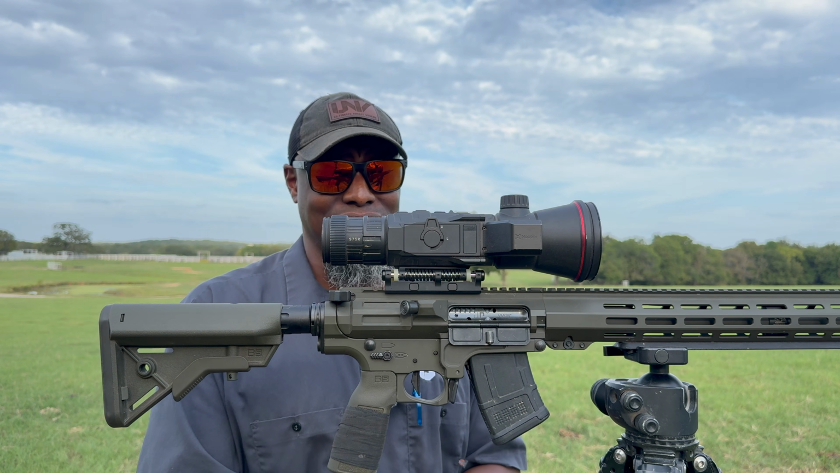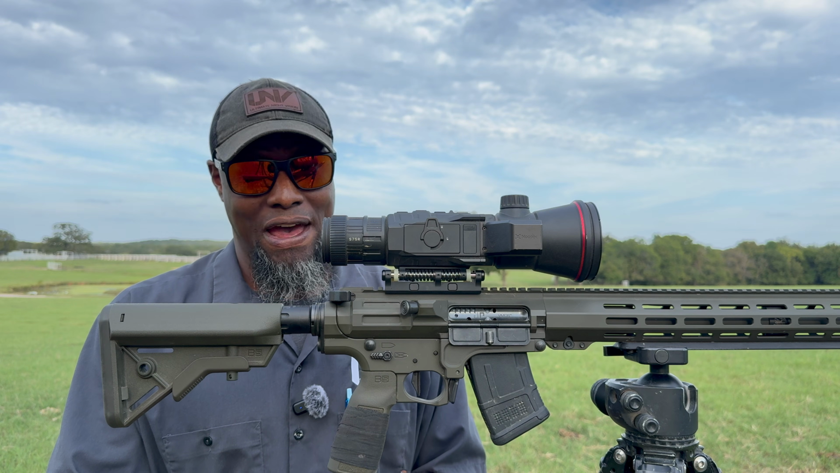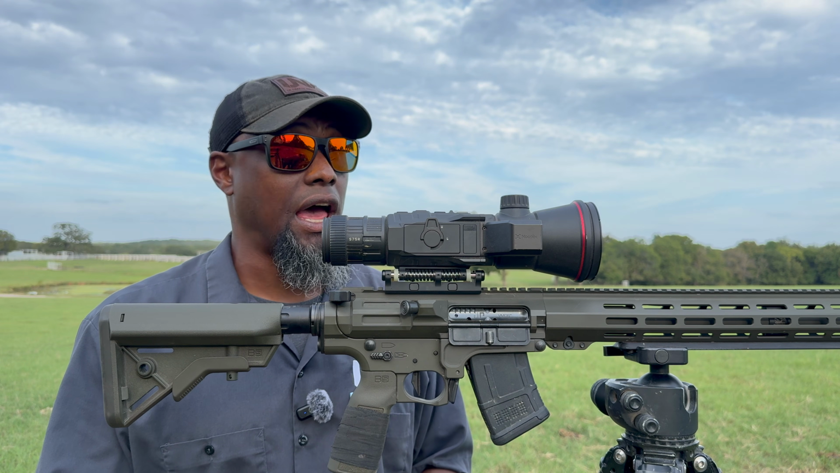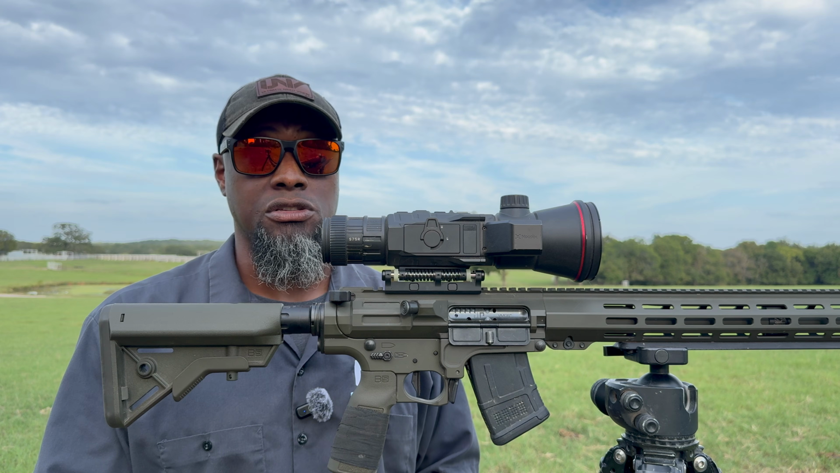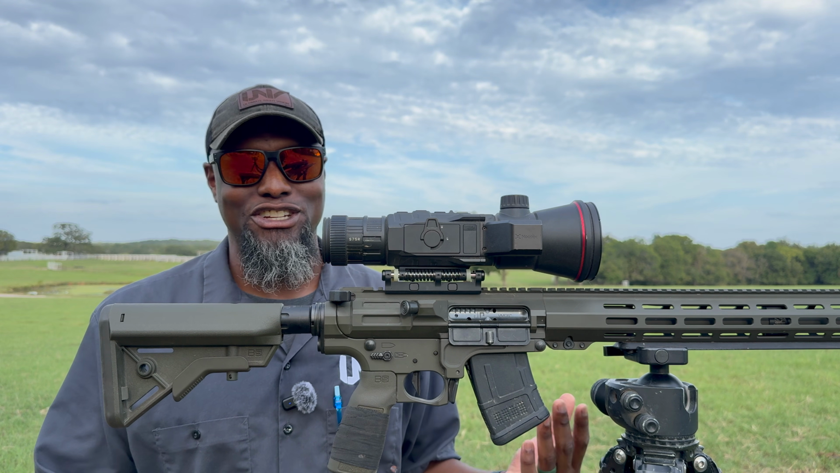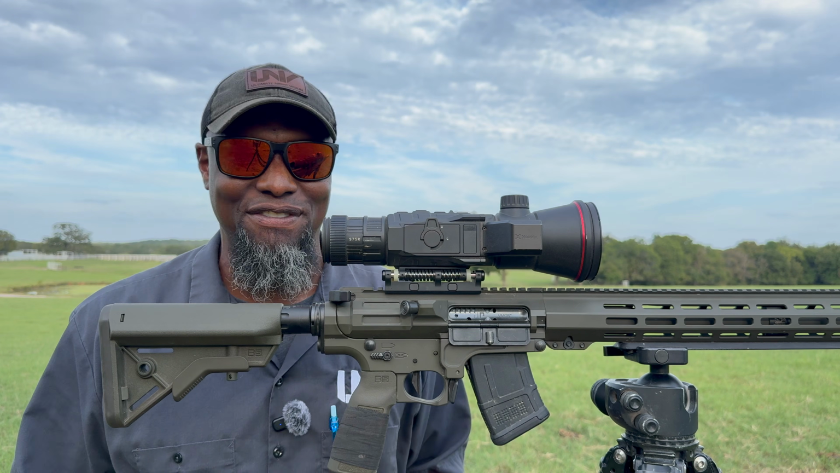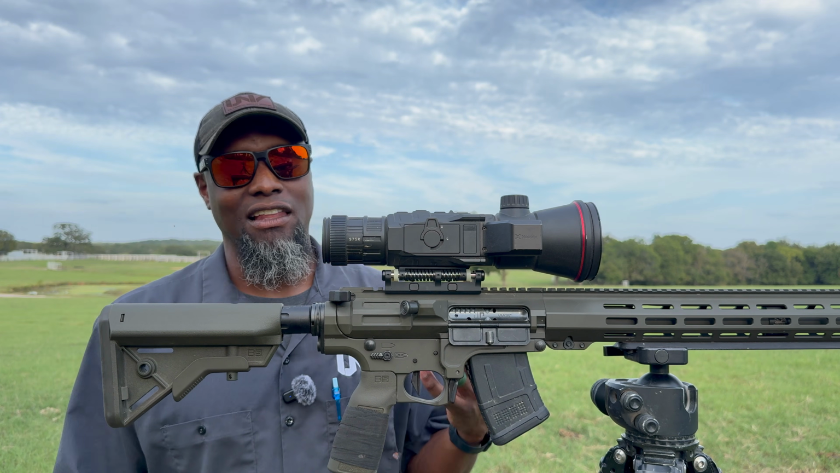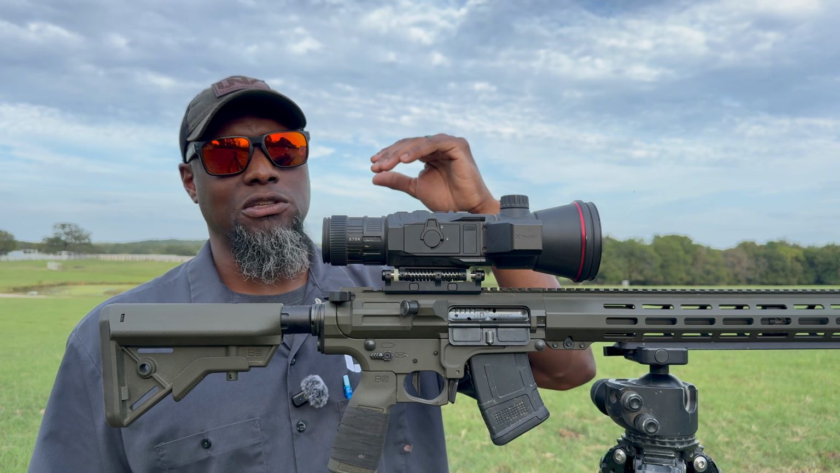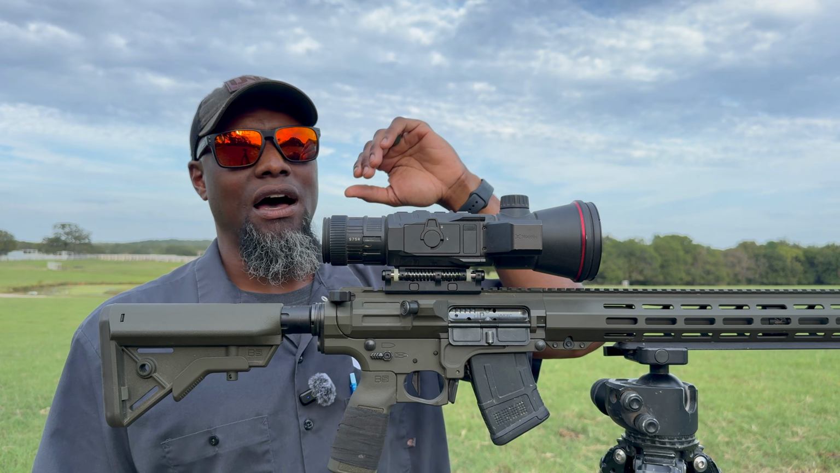This is the new thing. The frame rate is way faster with this unit here. They have it advertised at 60 hertz, and I truly believe it's a good 60 hertz frame rate. It's really, really fast. Magnification is no different than what we experience with the RH50R. I love it because it's not skipping. Sometimes we've had optics where it goes from like 3 to 5 and then 5 to 8.